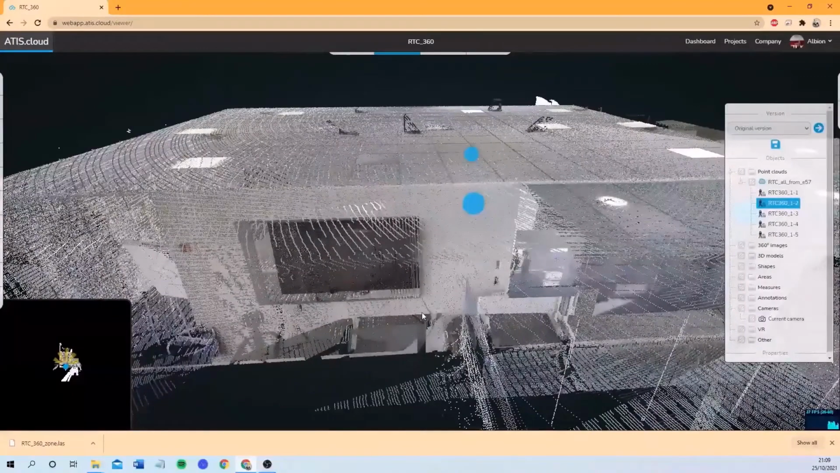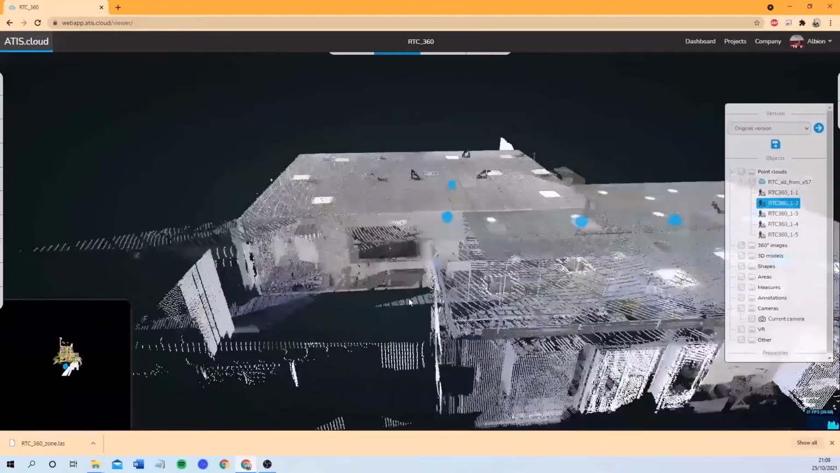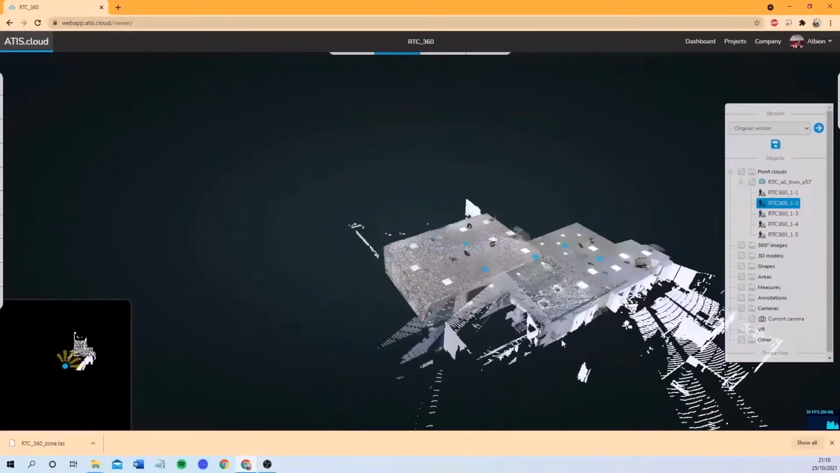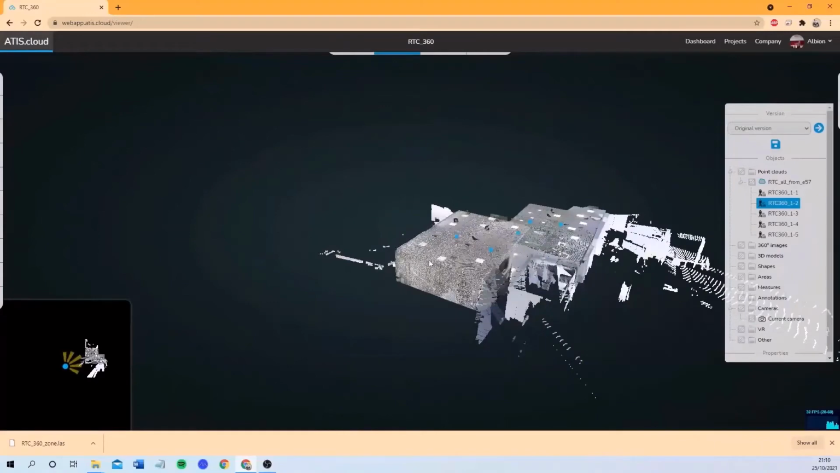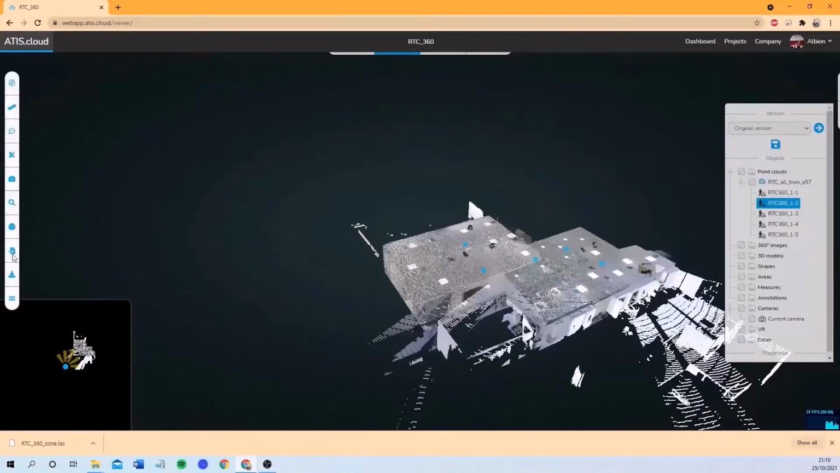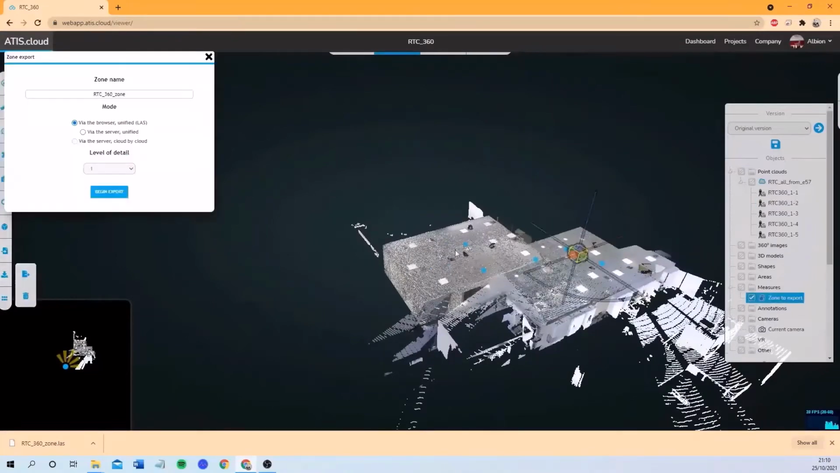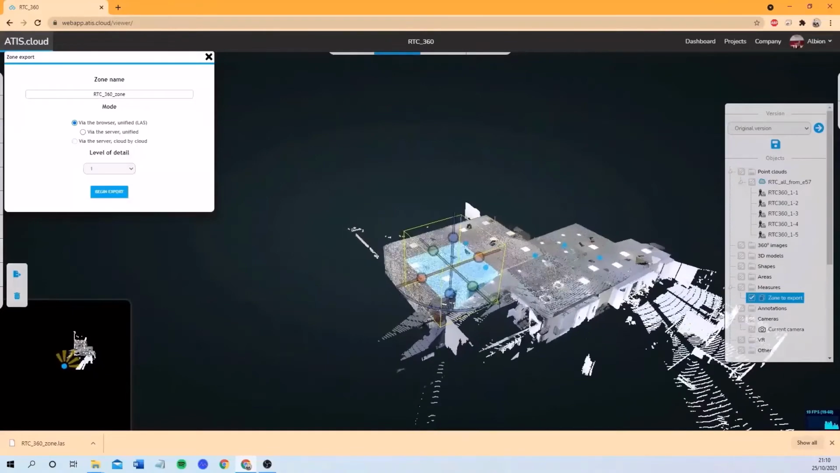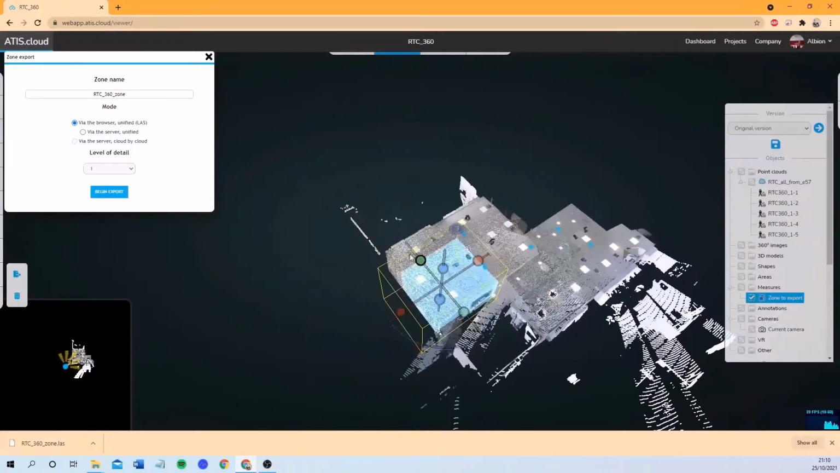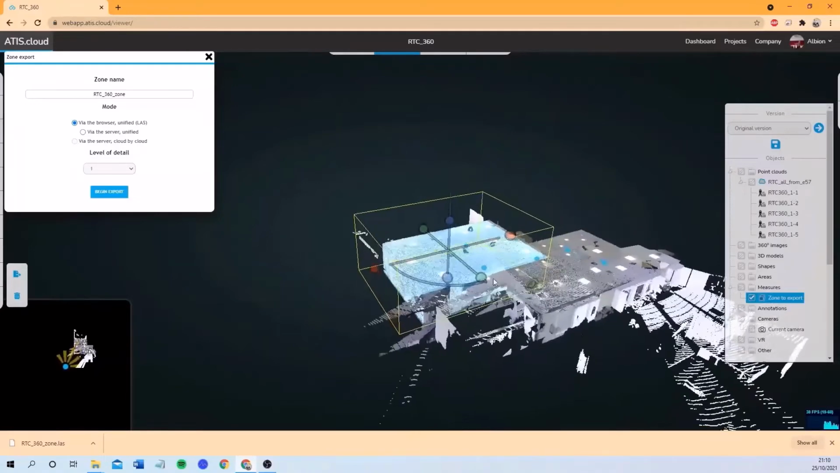What you can also do in ATIScloud is that depending on the project, sometimes we don't need to access all of the data. Let's say that this project was 100 gigabytes, and we only need to do the modeling of this surface over there. Instead of having the 100 gigabytes locally, we can extract the wanted data and directly work on that without having the need to have all of the other parts of the project. So let's say that this is the part that I want to work on.